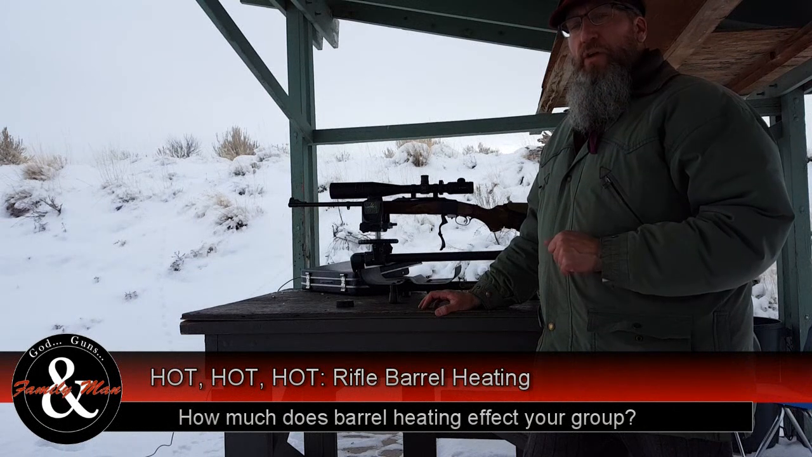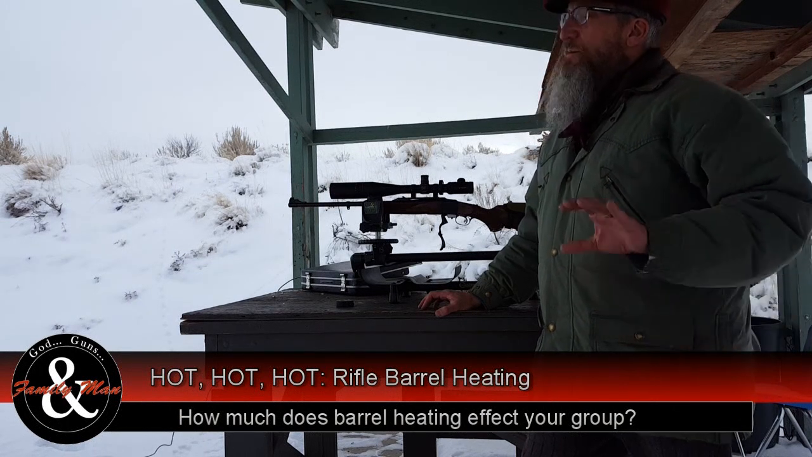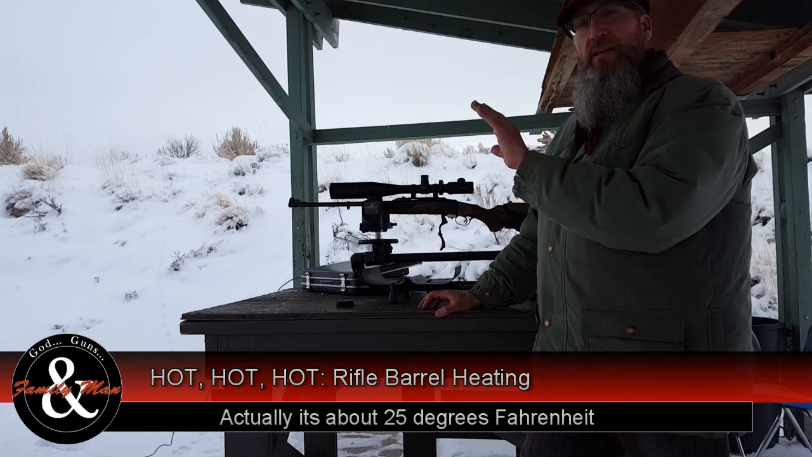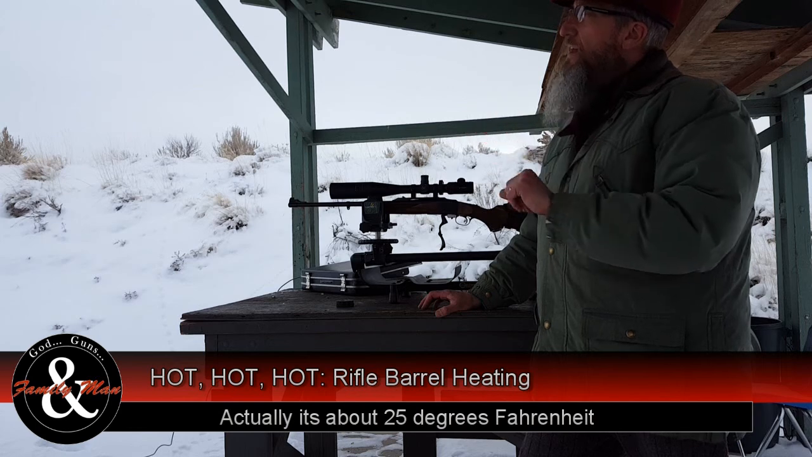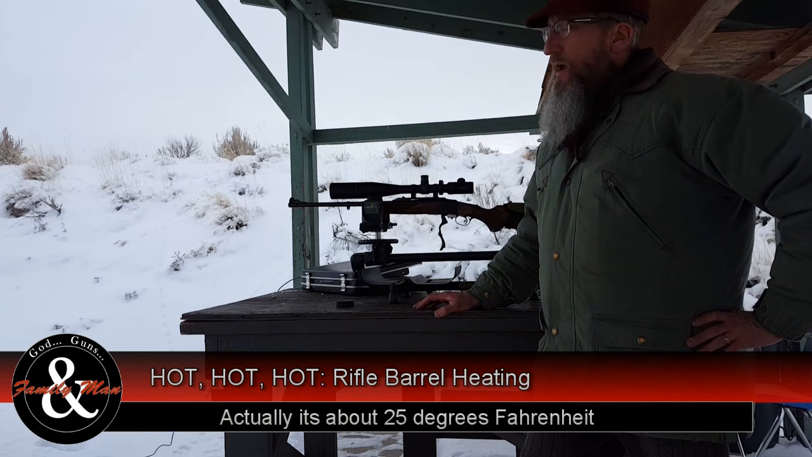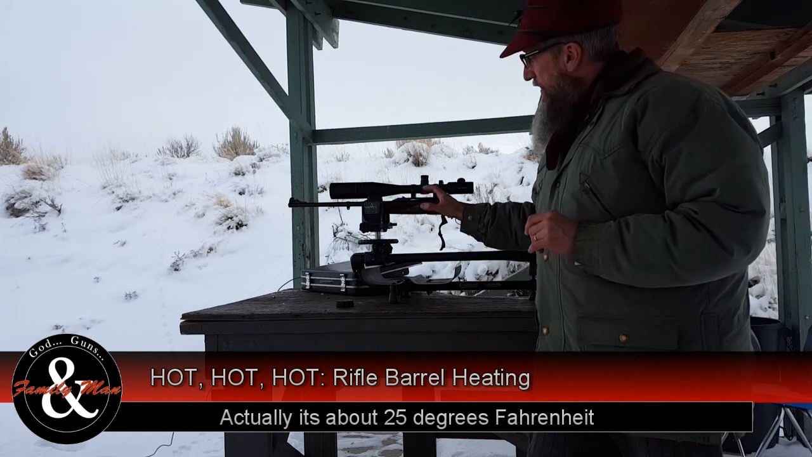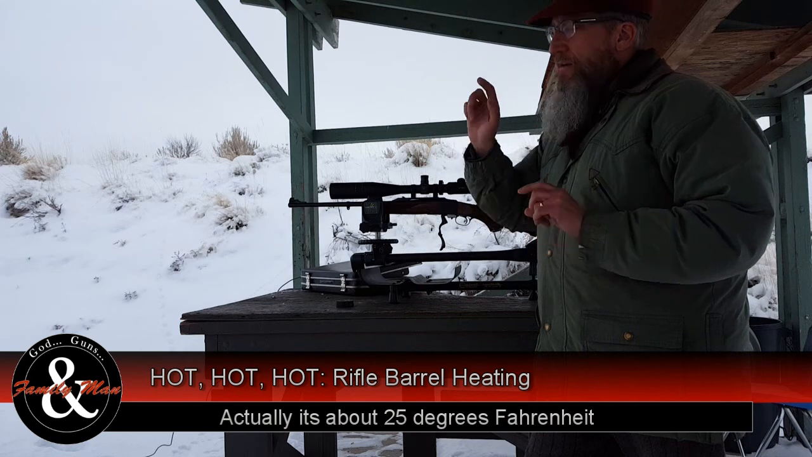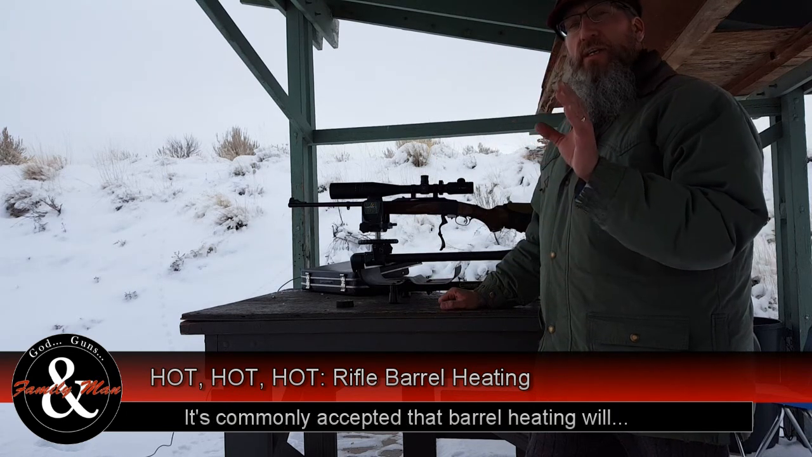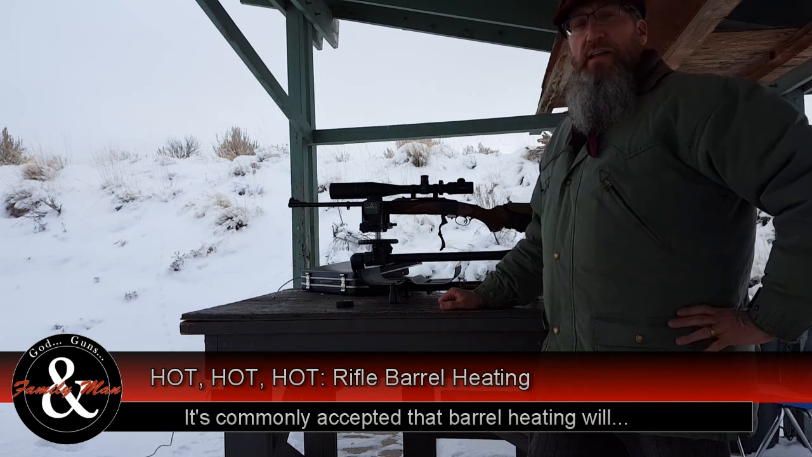Here we are today, folks. It's late December 2016. It's about 20 degrees out here. Got a slight wind, about 3 miles per hour crosswind, 5 mile per hour gusts. What I want to do today is test the effect of barrel heating on, number one, the velocity of these rounds, and secondly, their impact downrange.